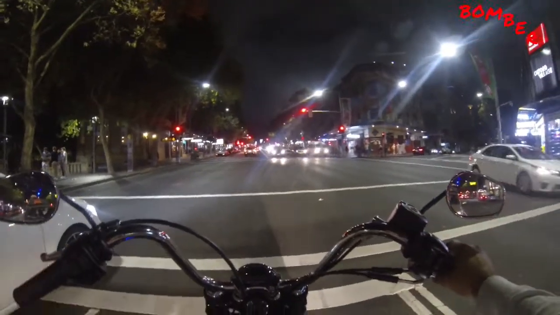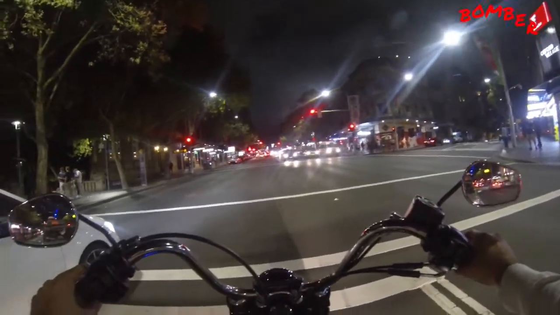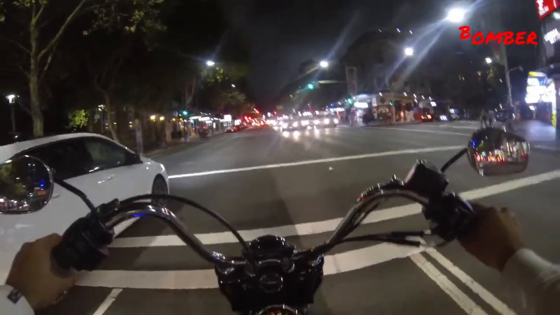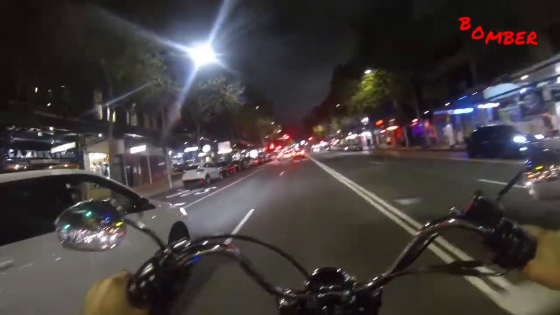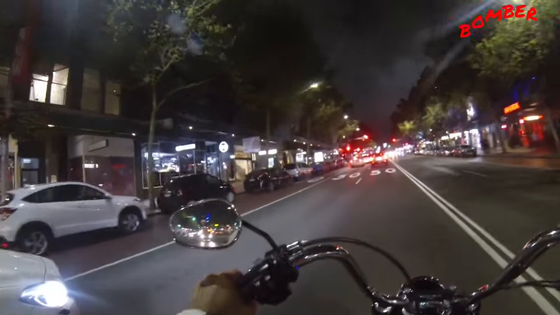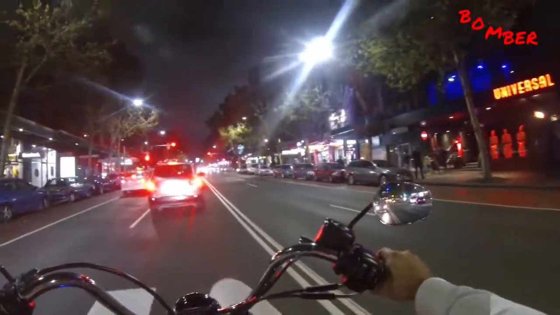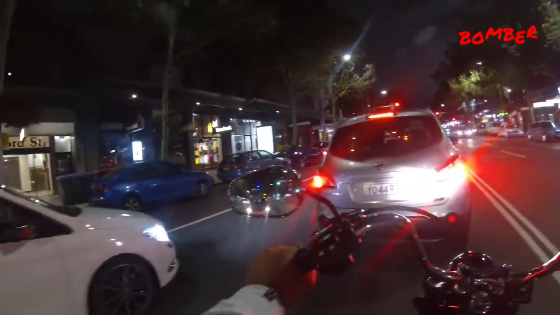Come through this part of Sydney here so I can jump onto the expressway and head back down to my place because I live south of here. This is Oxford Street, better known for its gay and lesbian community, or sorry, LGBTQI, I think. So all the shops around here would sell that kind of stuff, clothing and whatever.